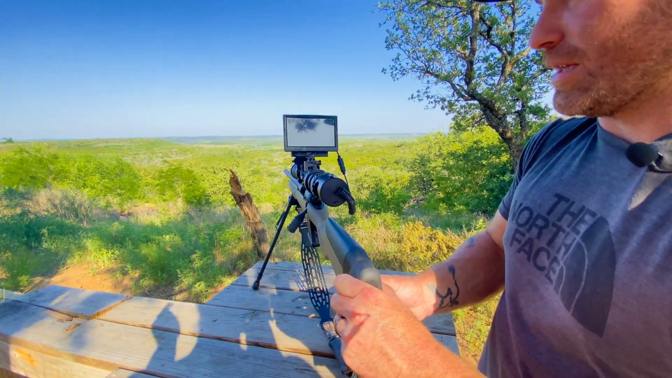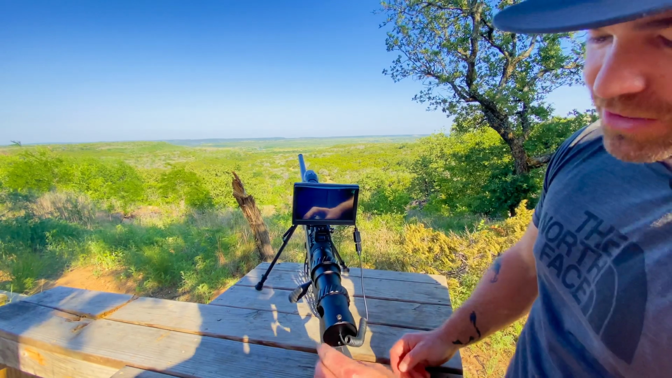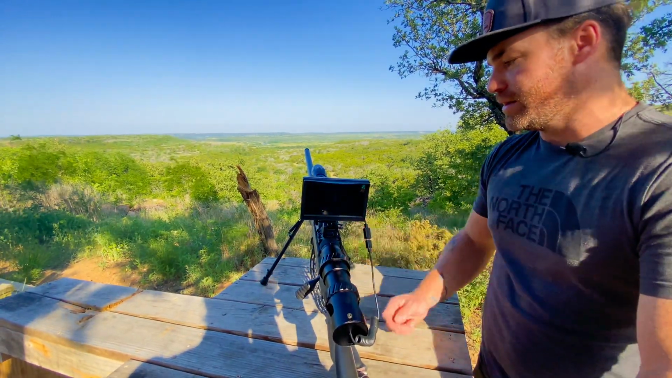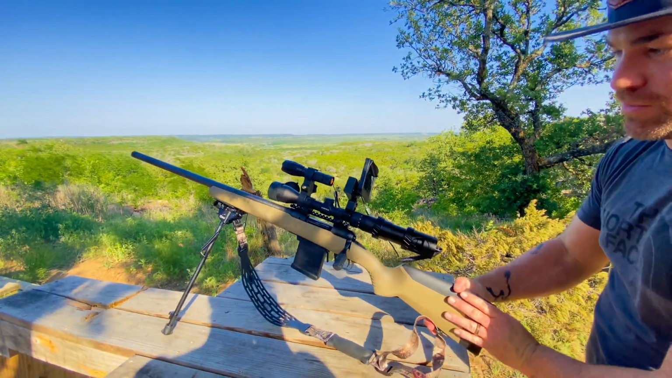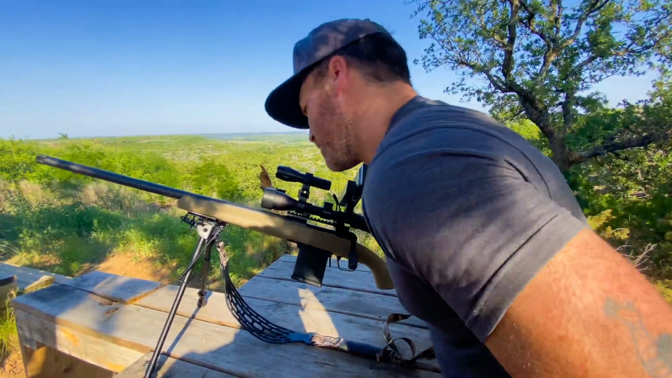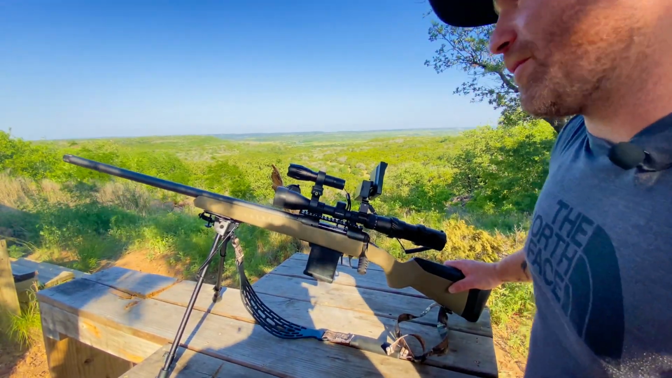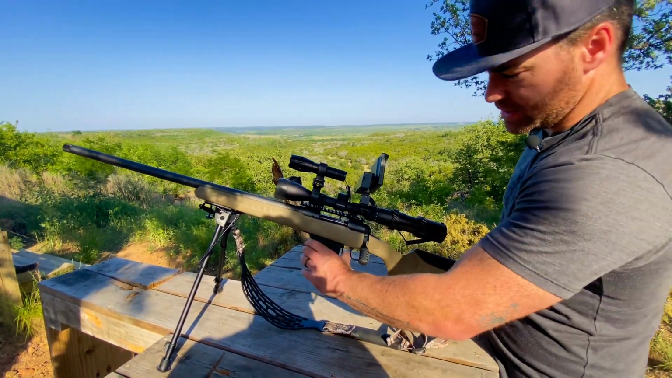I've tested it out during the nighttime. For the price point of $170, you can't really beat it. It works very well in the dark, very well in the night. This is my 6.5 Creedmoor Savage, the Savage model 110. This bad boy is sexy.